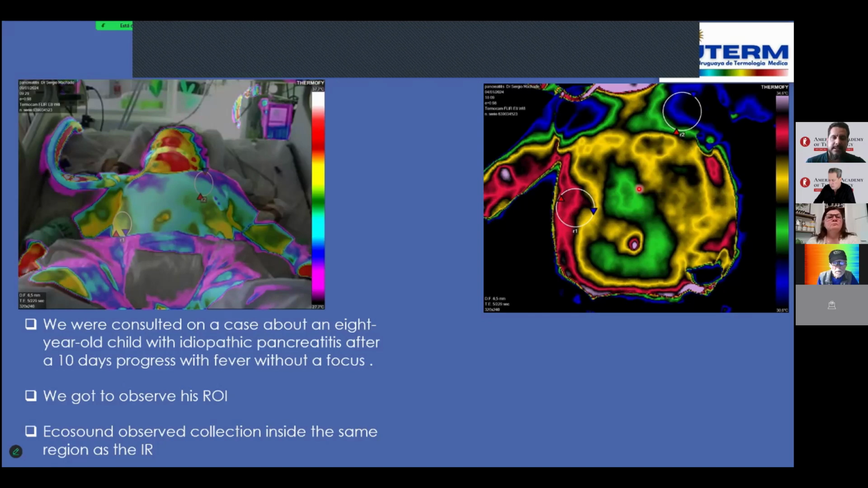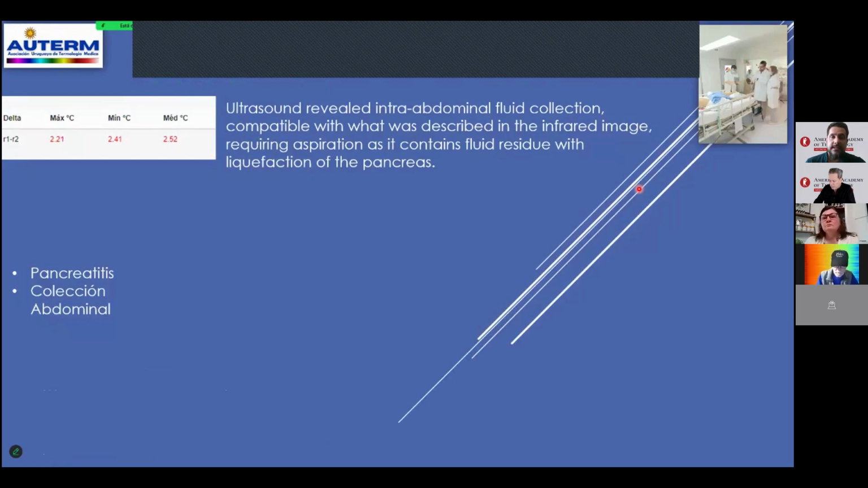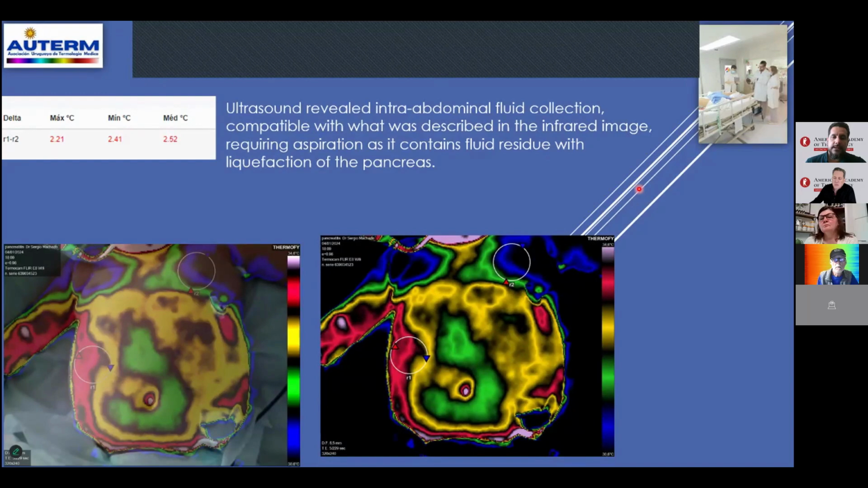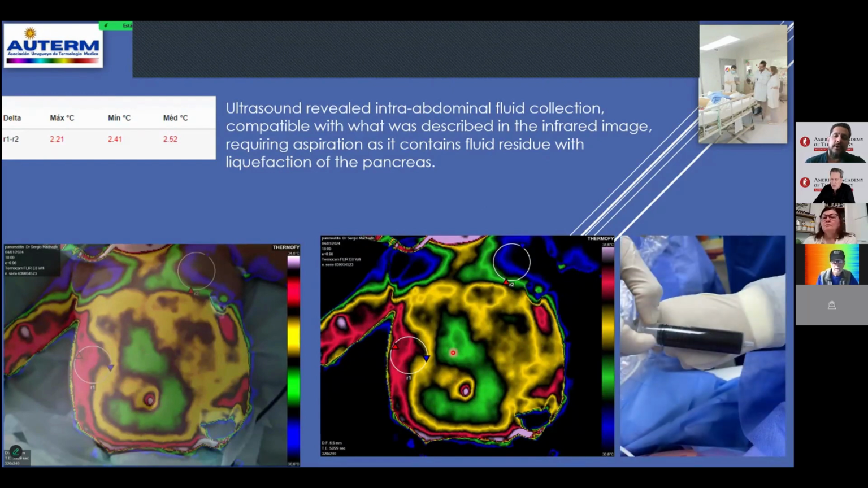In this moment, the pediatrics team called the echo sound physician, and the echo sound detected an intra-abdominal fluid collection compatible with the described infrared imaging. We required aspiration, and it contained fluid residue with liquefaction of the pancreas. Here, thermology, infrared imaging. This is multispectral here, this is thermal here, and this is the collection from the pancreas inside the abdomen.